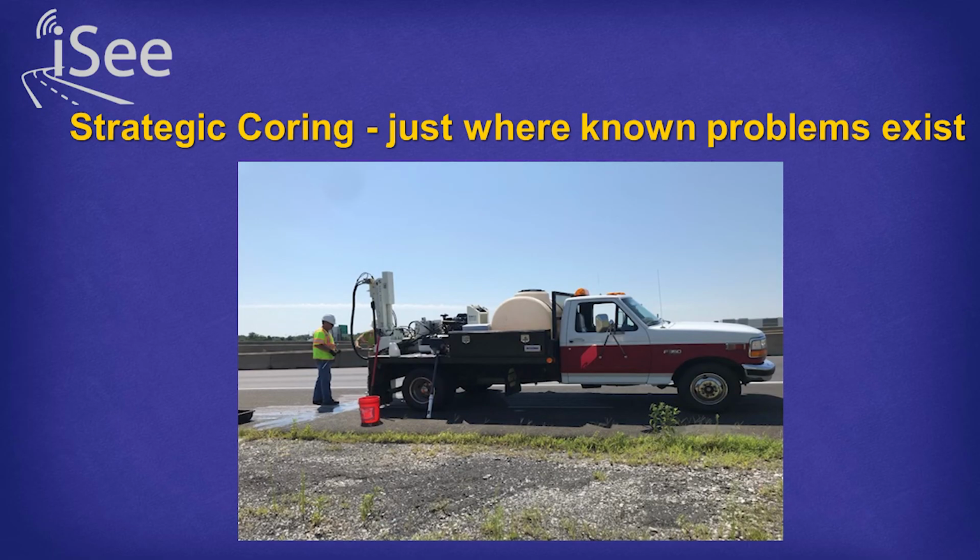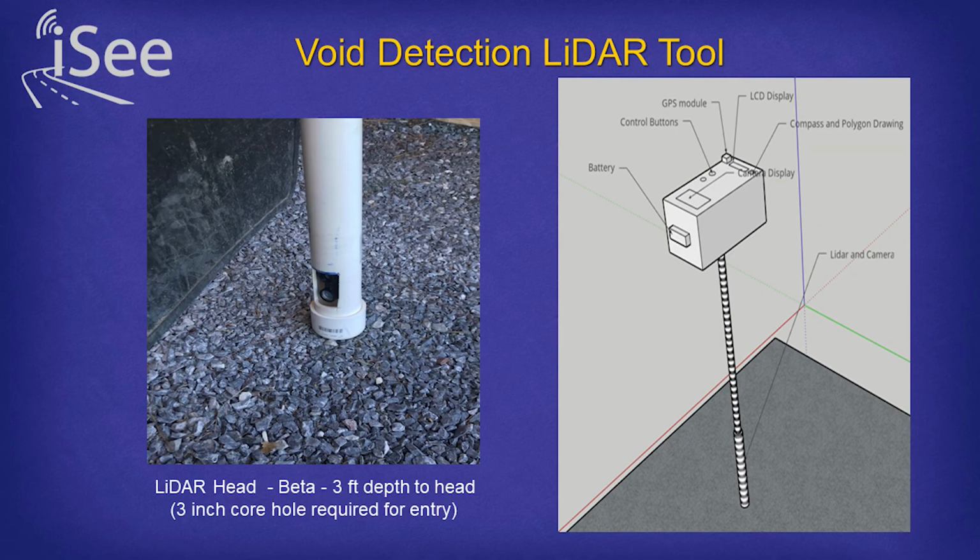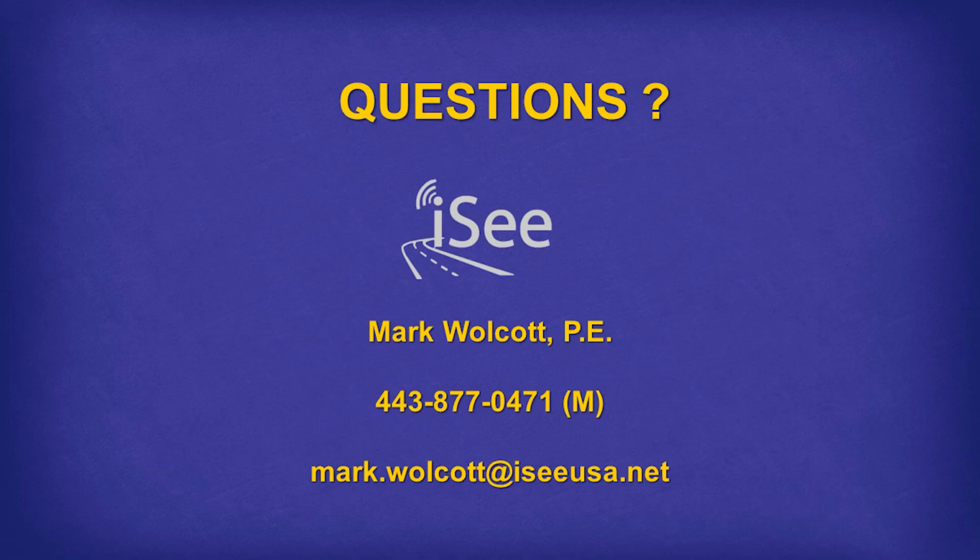Here's our coring rig, and here's the downhole LiDAR tool that you can put down the core hole, and then the LiDAR head can be spun around to give you a 3D image of your subsurface issues. And that's my presentation, the approach slab investigations that we've done at iSee. Are there any questions? Yes?